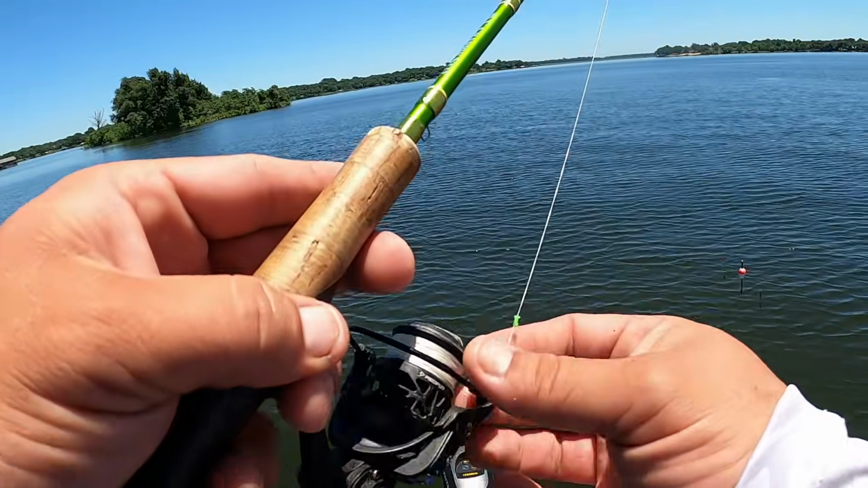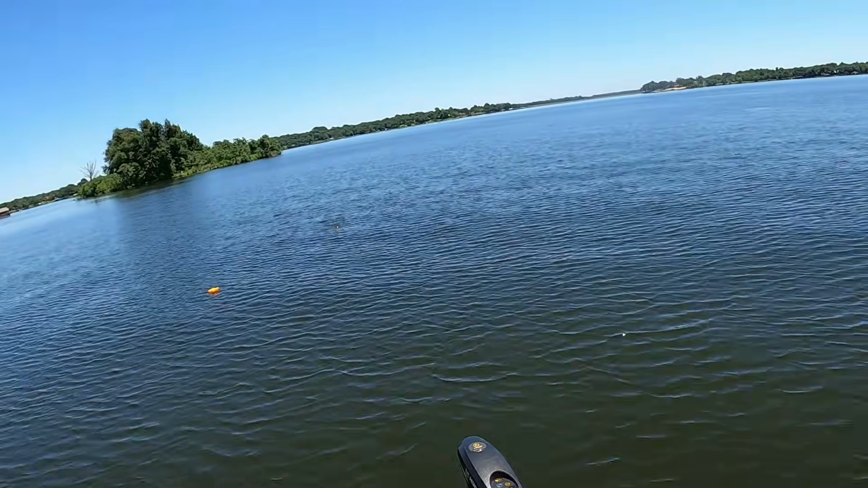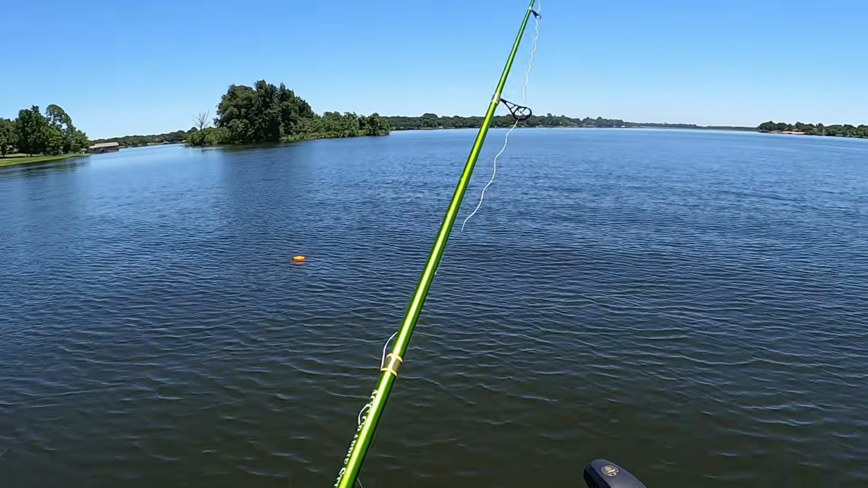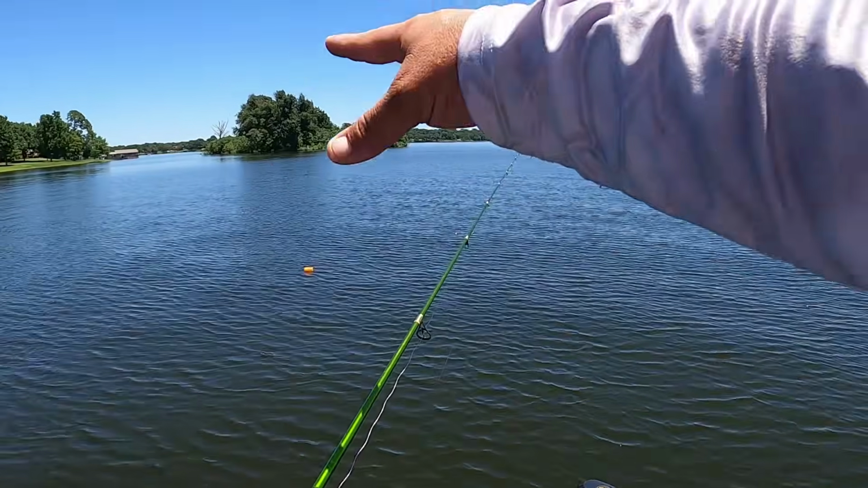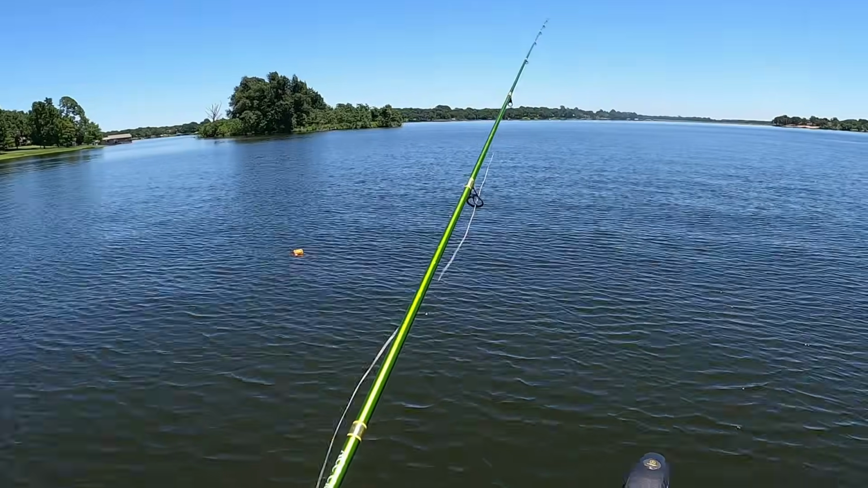And a lot of the times what these bluegill will do is they will create these beds, these pockets of beds in the middle of a patch of grass. You'll notice you won't get hung up right here in the middle where that buoy marker is marking that bed.